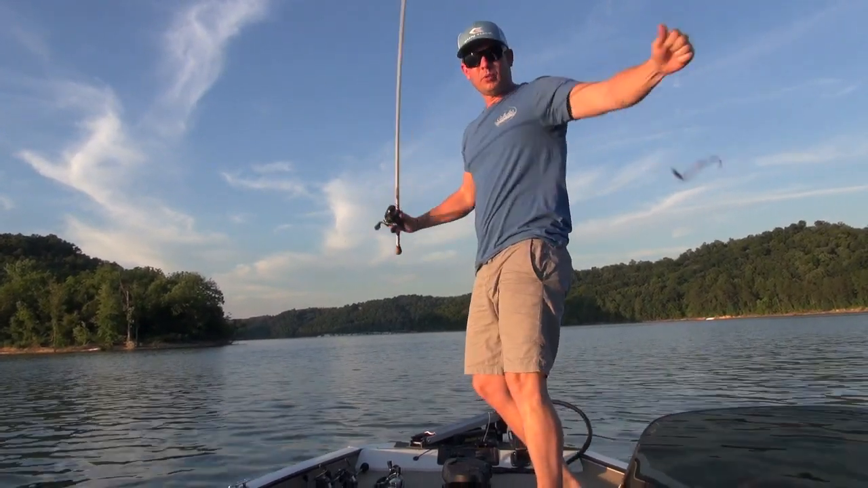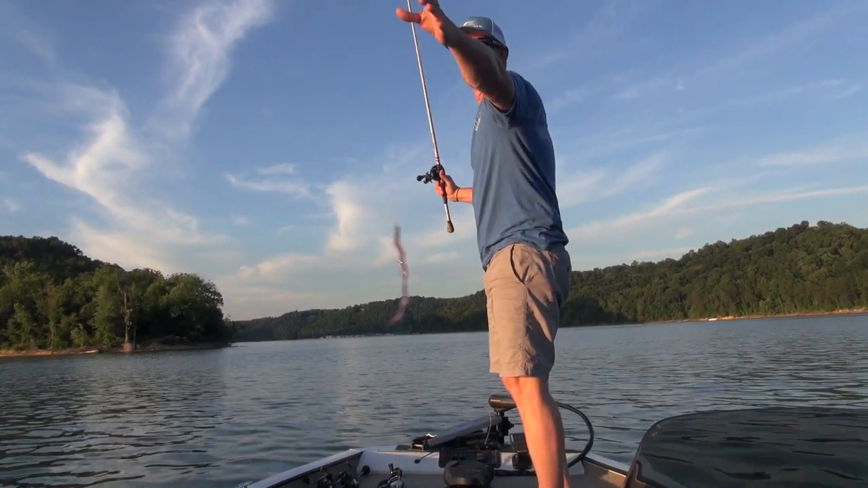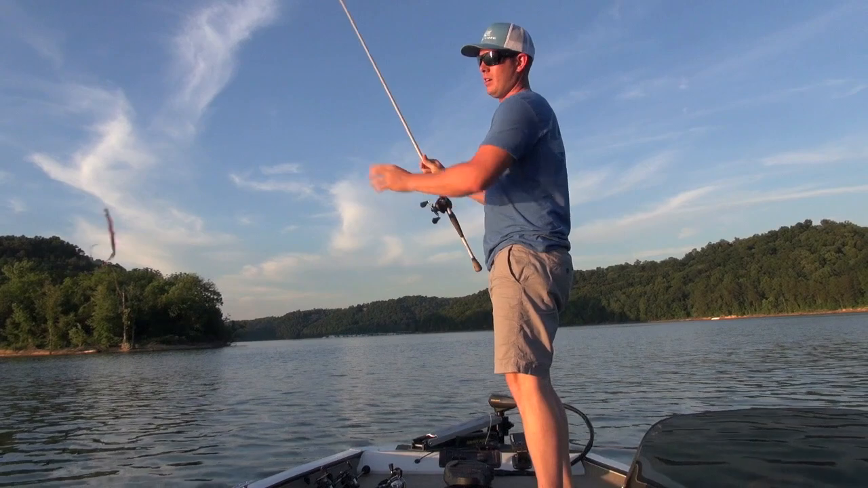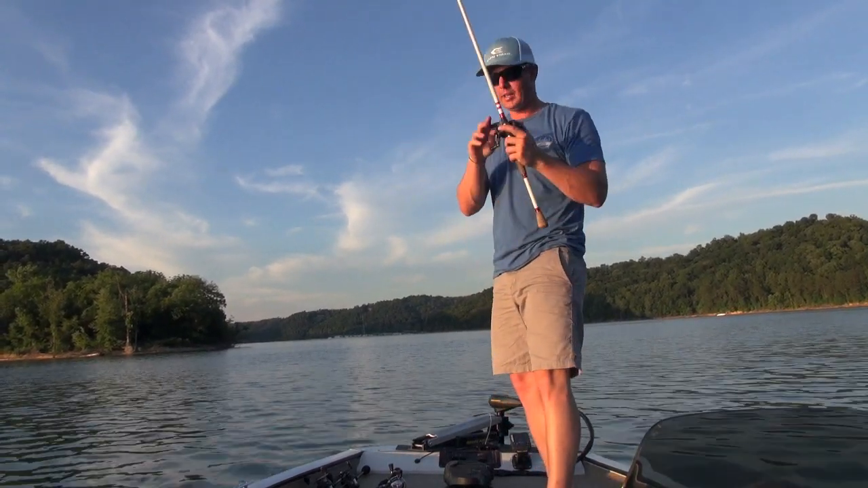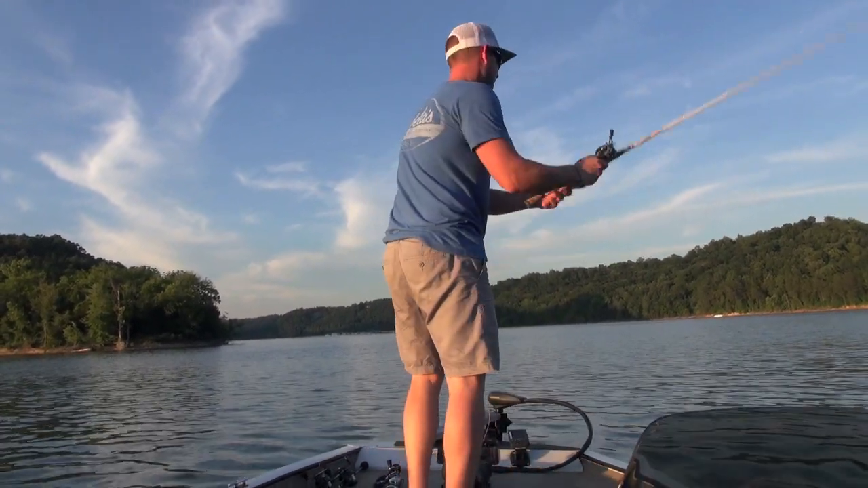One thing that's always important, check your drag. Always check your drag. As you guys know, bass fishing is usually not a numbers game, so you don't want to come out here and when you finally get a bite, break it off because your drag is not set. So here we go. Old Purple, first cast.